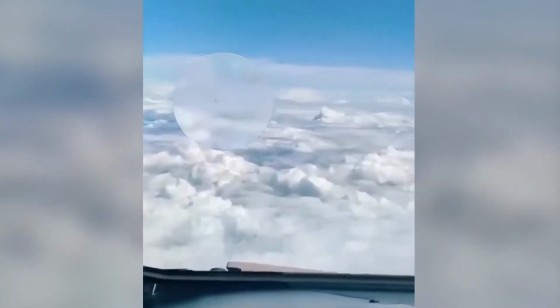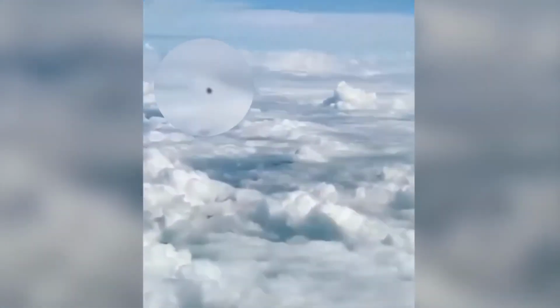And also, balloons do not have this kind of speed. So nope, that wasn't a balloon. To me, it totally looks like a UFO.